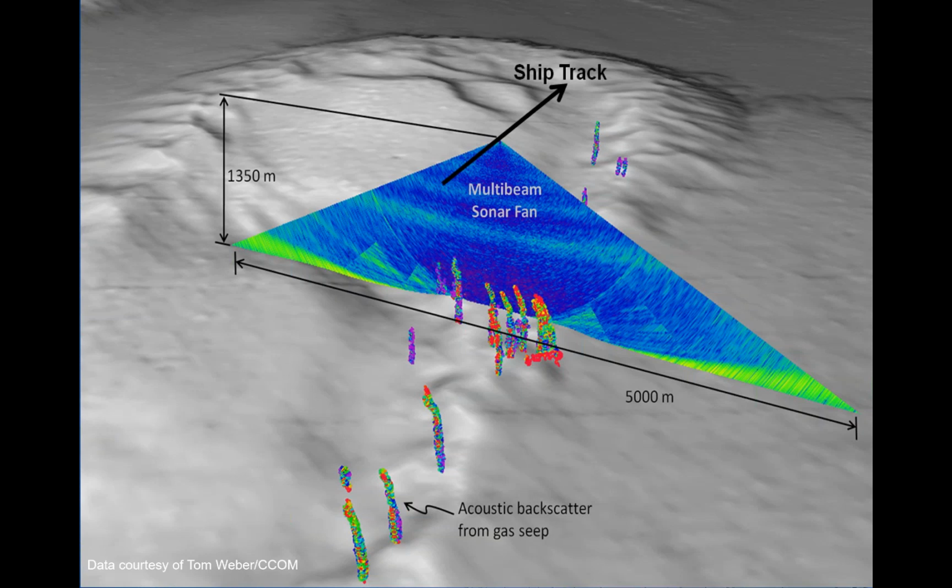And this is an example of a data set that's from CCOM. It's SEEP data, and you see the backscatter from the SEEPs as volume objects, the fan, and then the backscatter draped over the bathymetry.